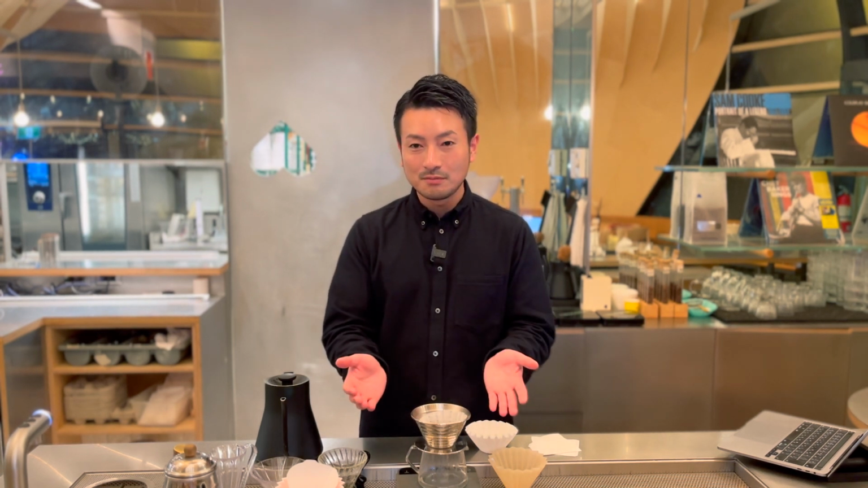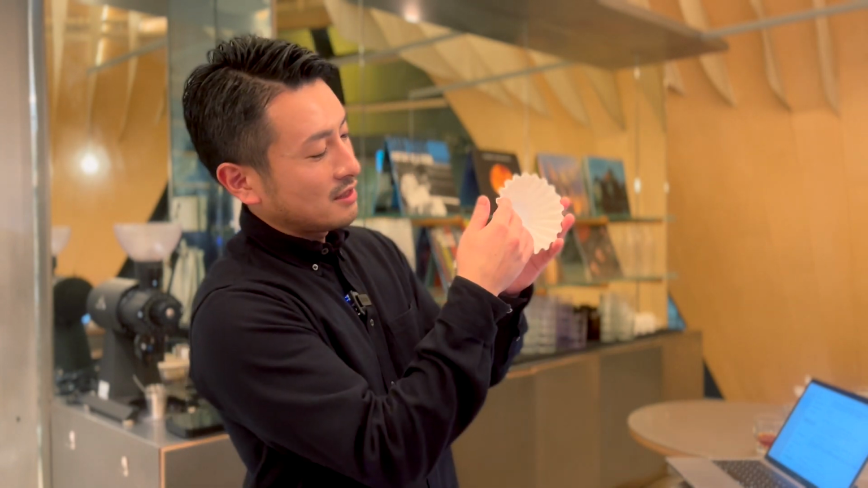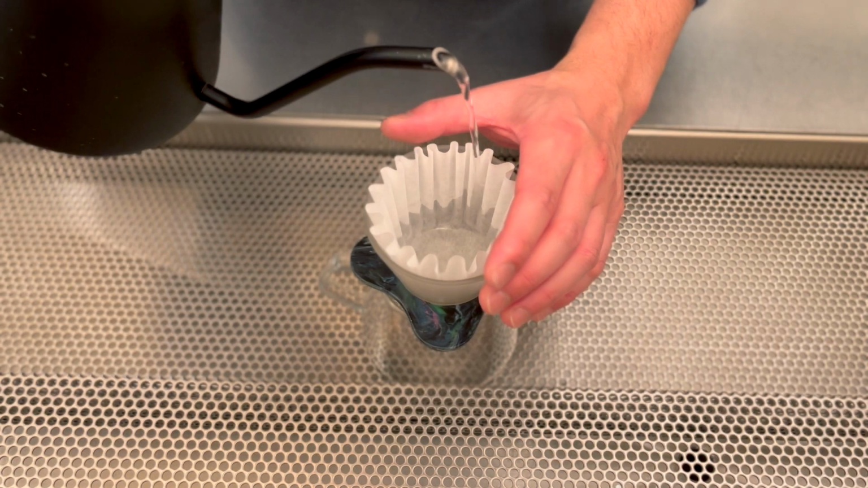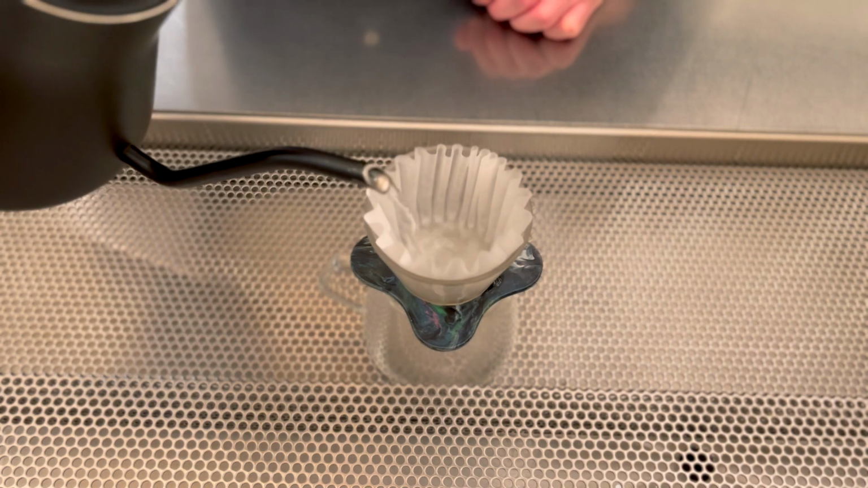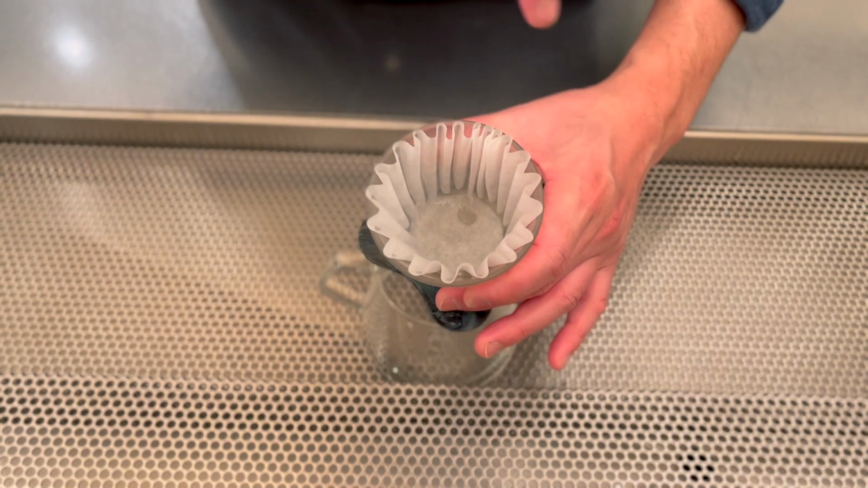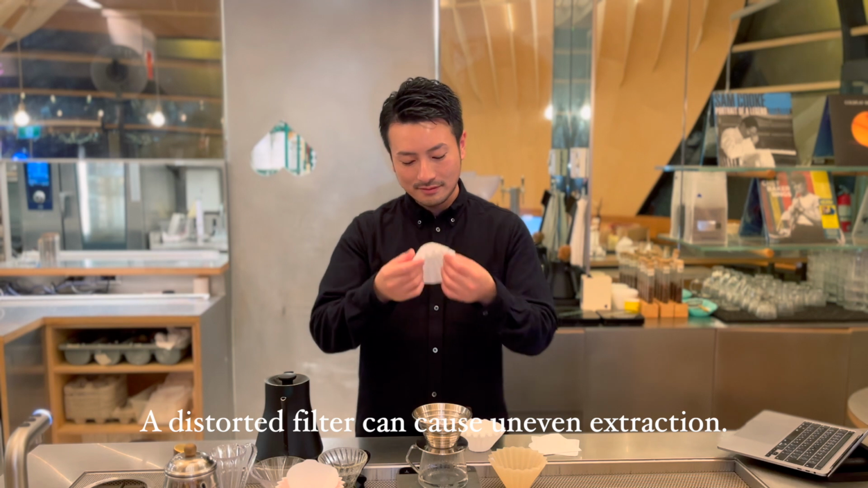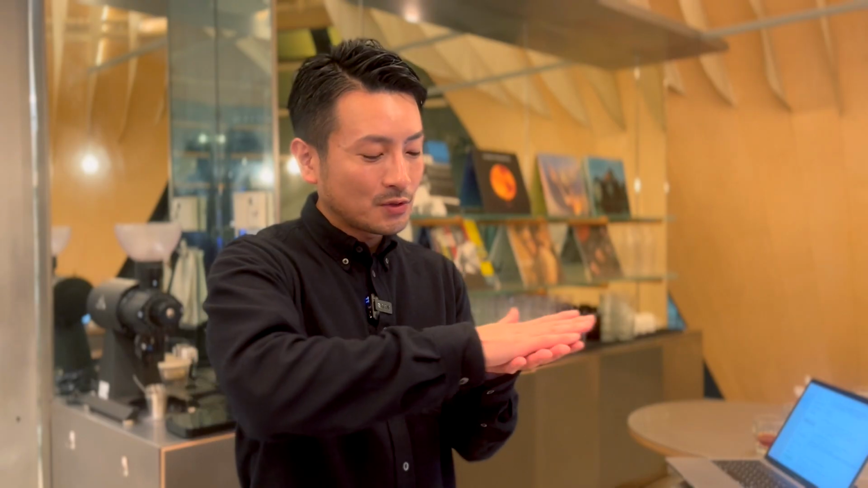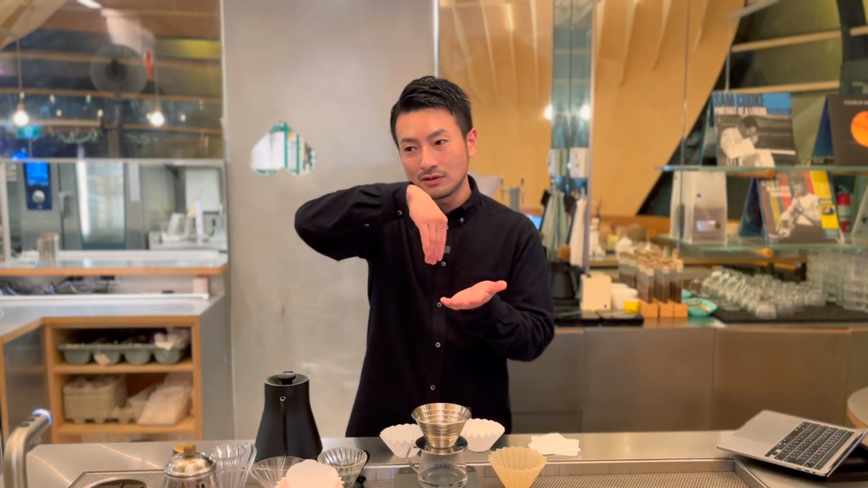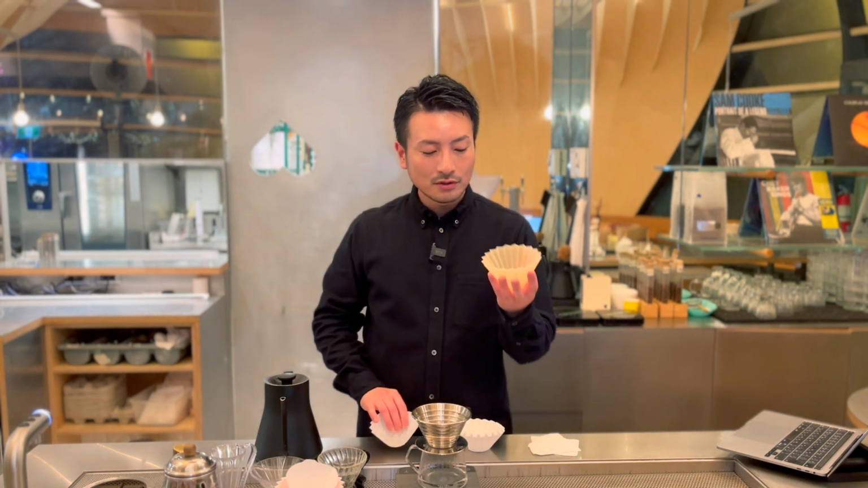And why should you start pouring from the center? For drippers without ridges, like Kalita, if you pour water on the edges first, the filter can shrink and collapse inwards where the water first touches. This can cause the filter to wrinkle, shift to one side, or become uneven, which can affect extraction. To avoid this, start pouring in the center to wet the base and stabilize the filter. Then, gradually move outward to rinse the sides.